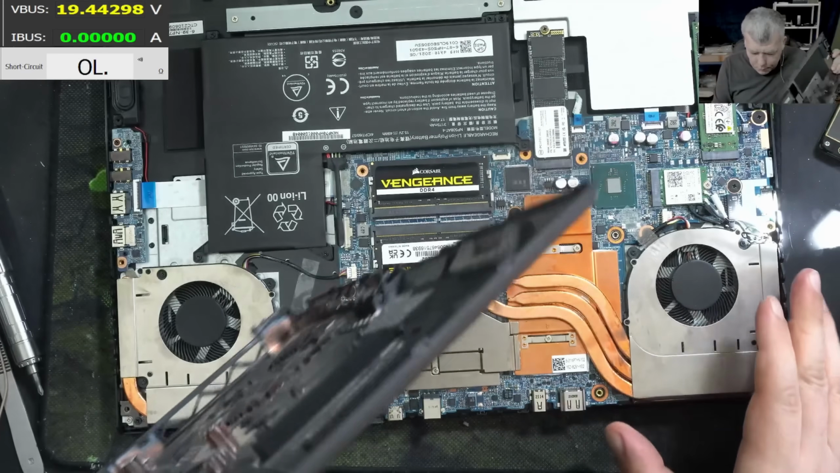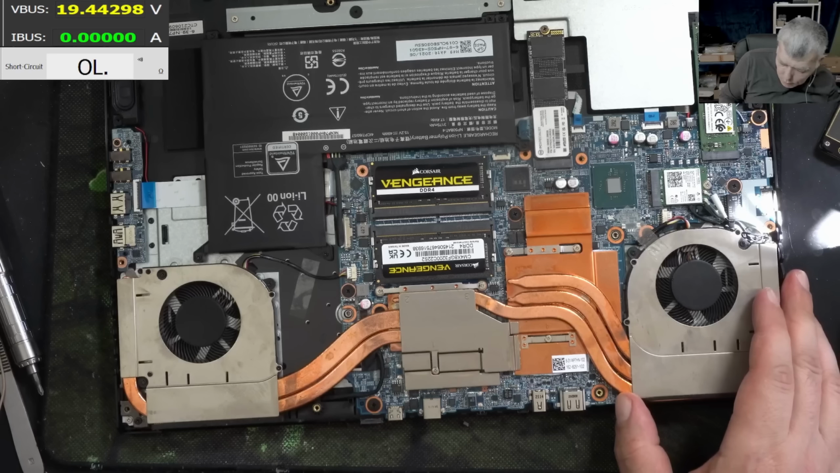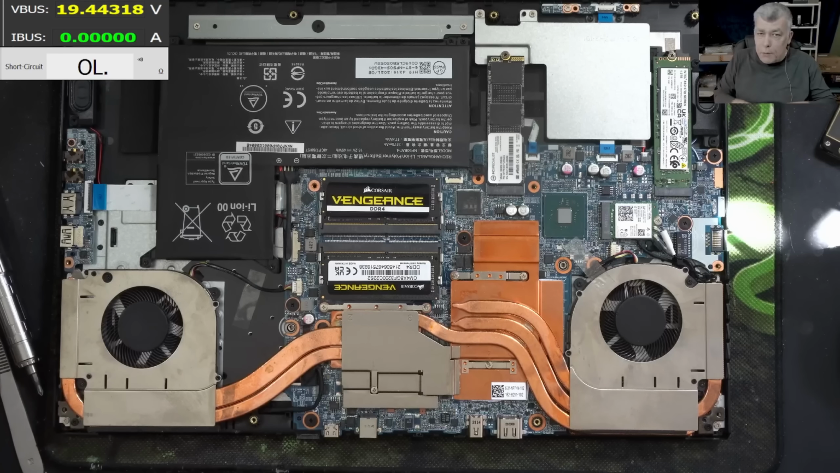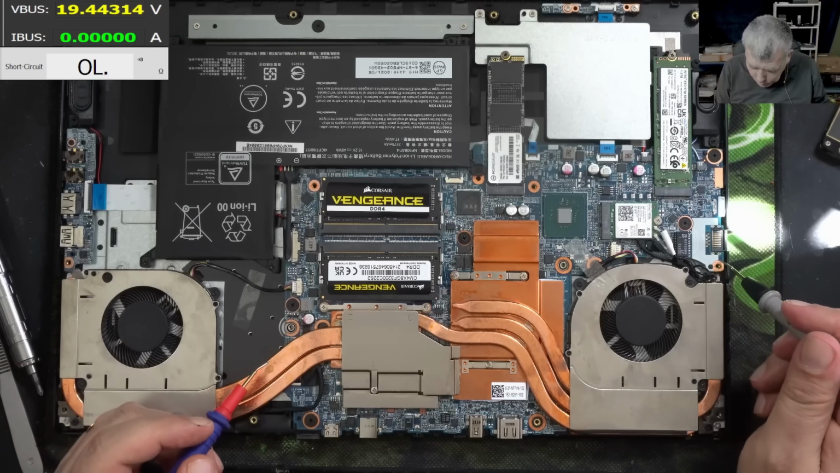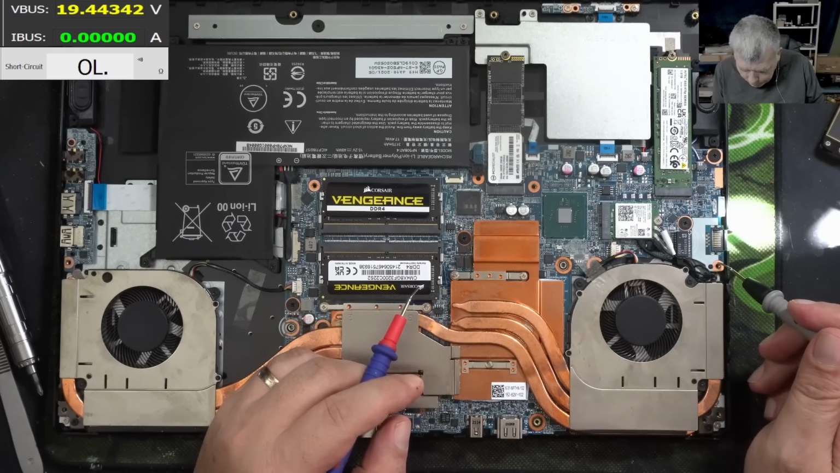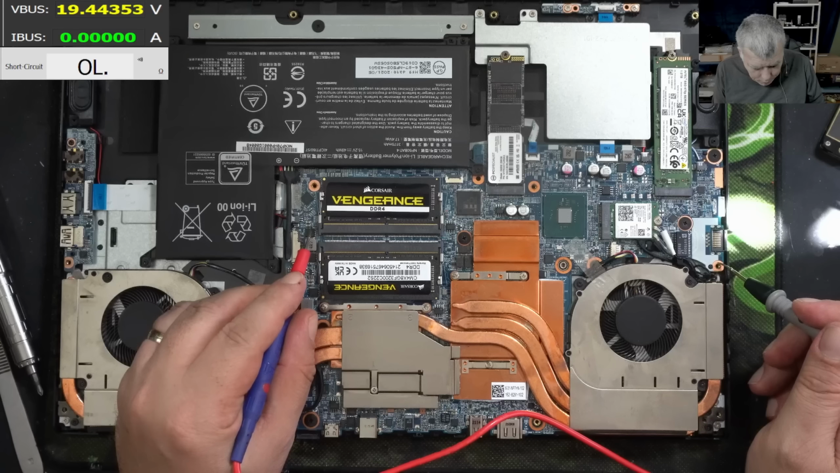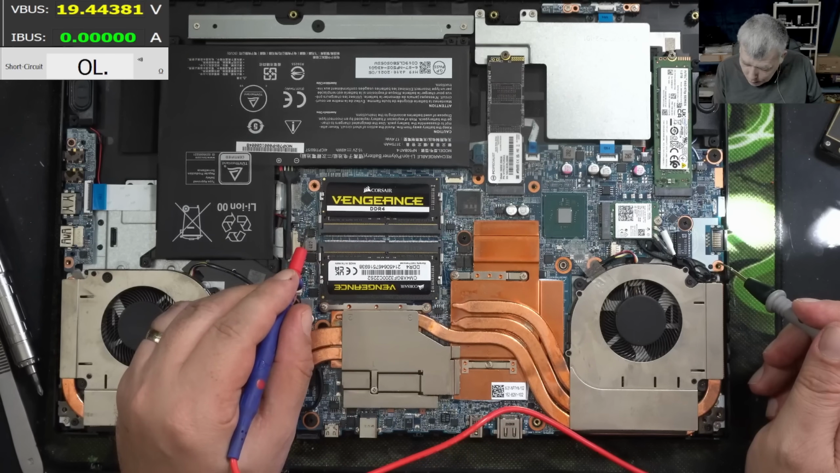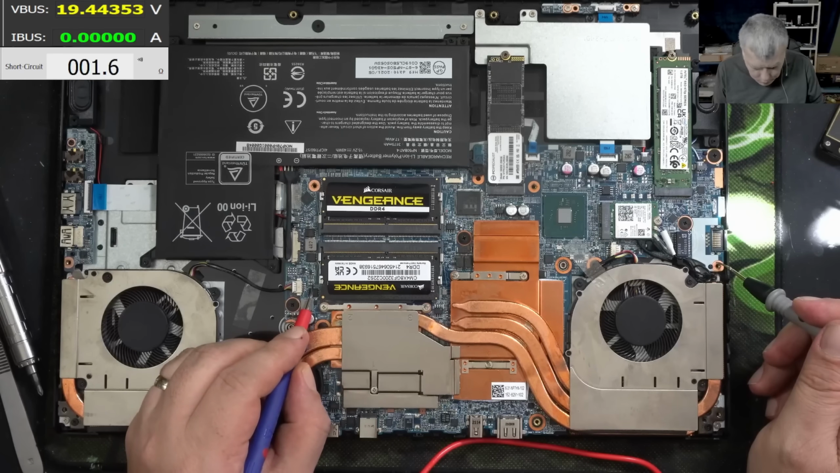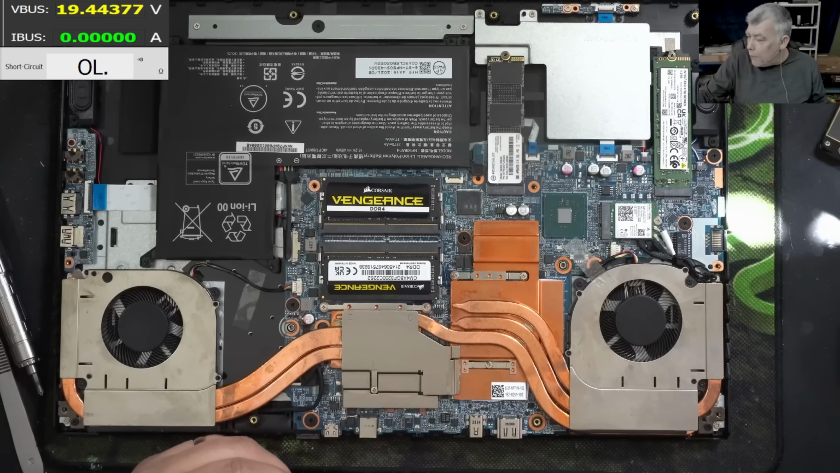And the laptop is open. Yeah, that's a nice motherboard. Proper nice one. So what are we checking first? First, we are checking the main power rail. Main power rail. Okay, but where? Like here? 0 ohms, 0 ohms. Yeah, like that. Or here, 0 ohms, 0 ohms. Yeah. So the main power rail is shorted.